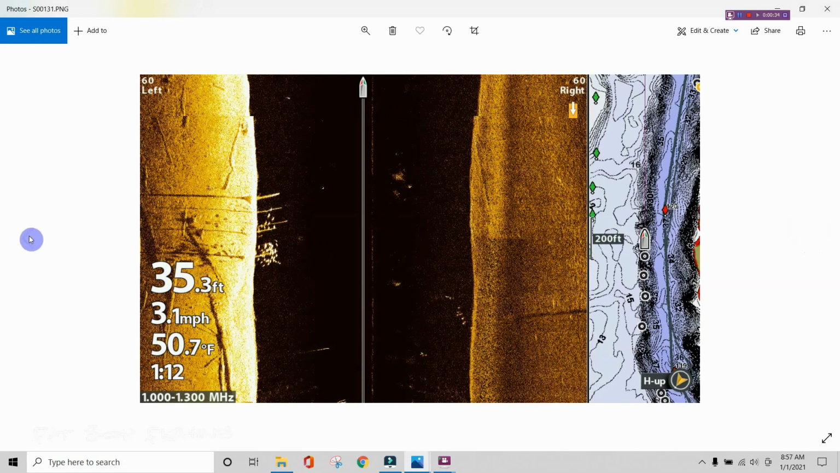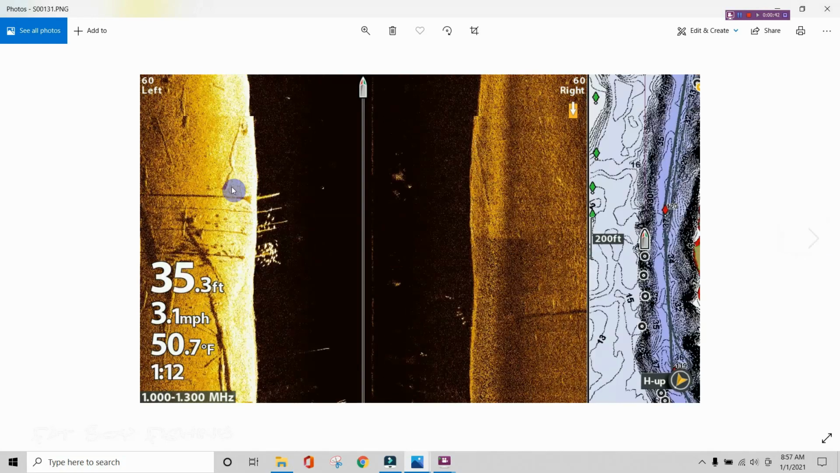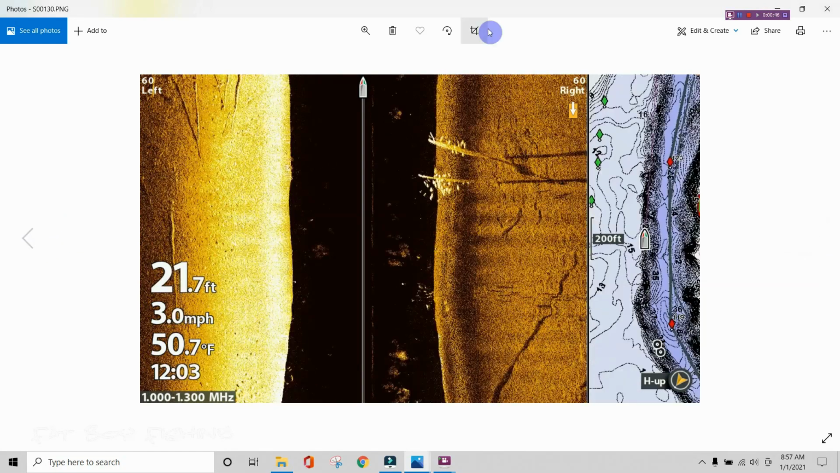Well, notice how bright these returns are. Now this looks like crappie stacked up. Perfect positioning. These here are a little more spread out. Should have been our first clue.